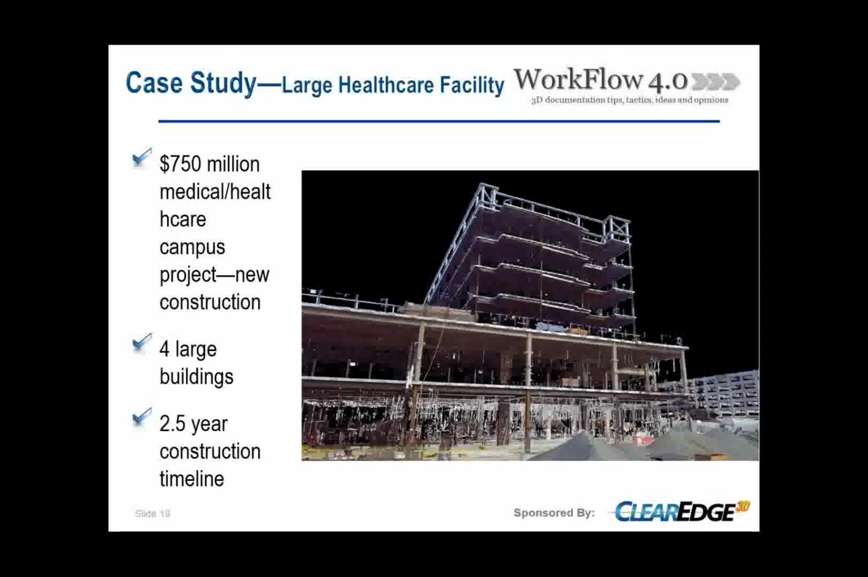So if I get back to the topic we got for the healthcare facility, this one that you see a picture of, it's a $750 million project. It includes 4 large buildings, 1 hospital, parking lot, and energy center, and another building that is supporting the whole area. And one of the unique pieces of this project is it's all starting from zero.